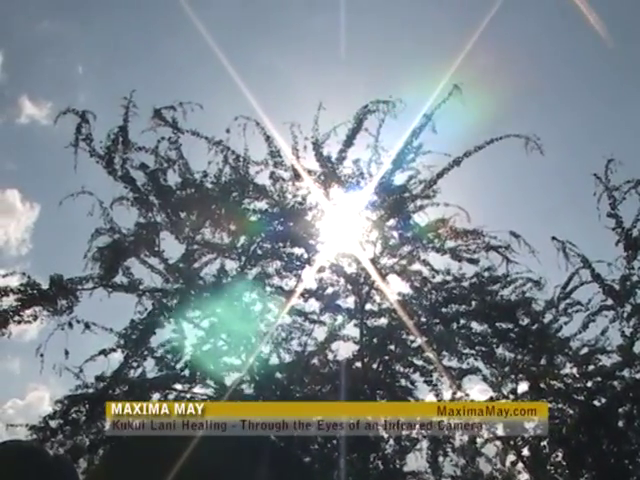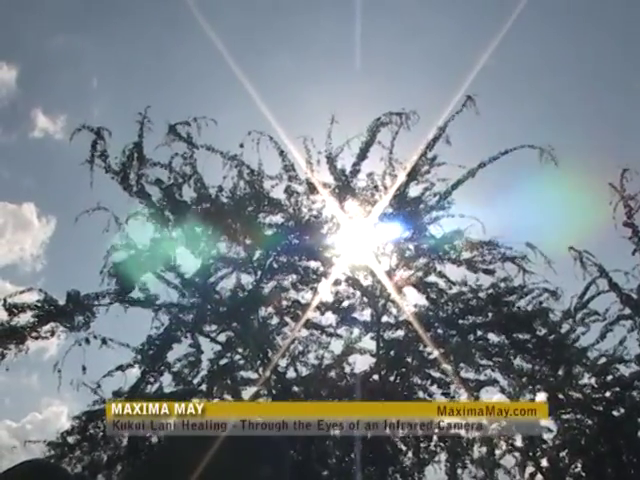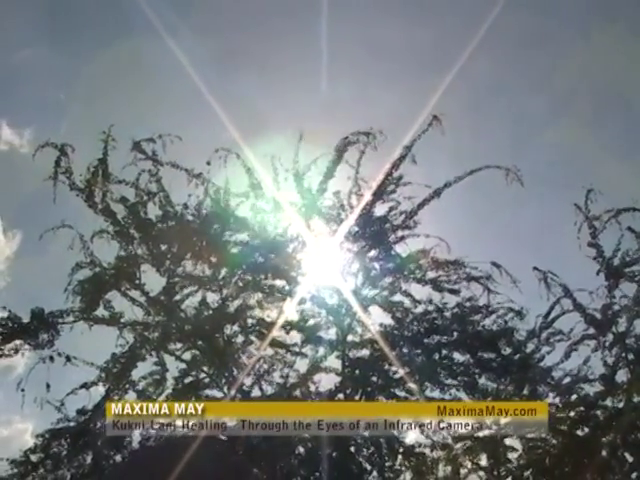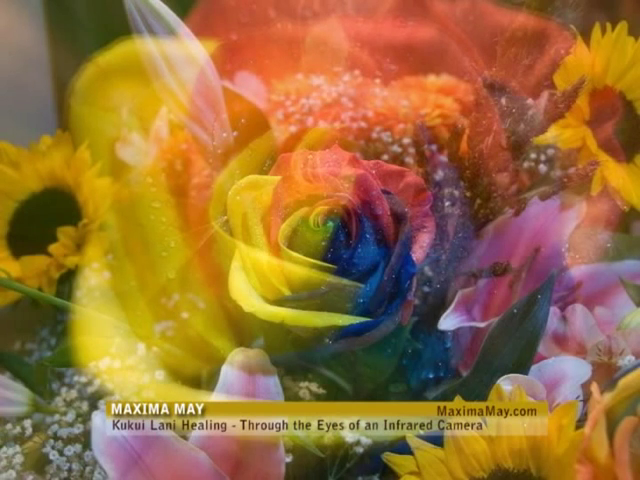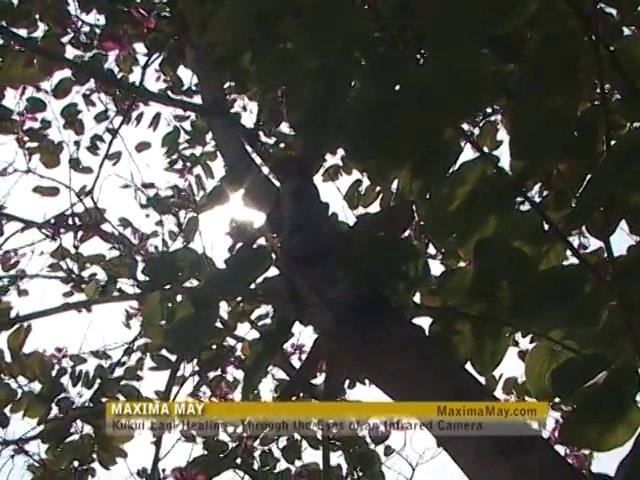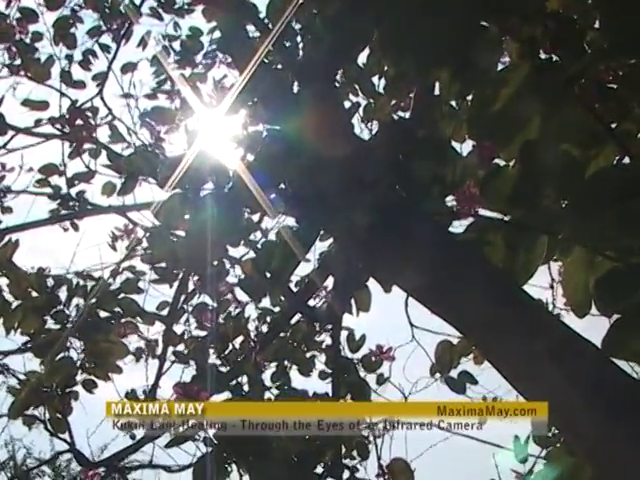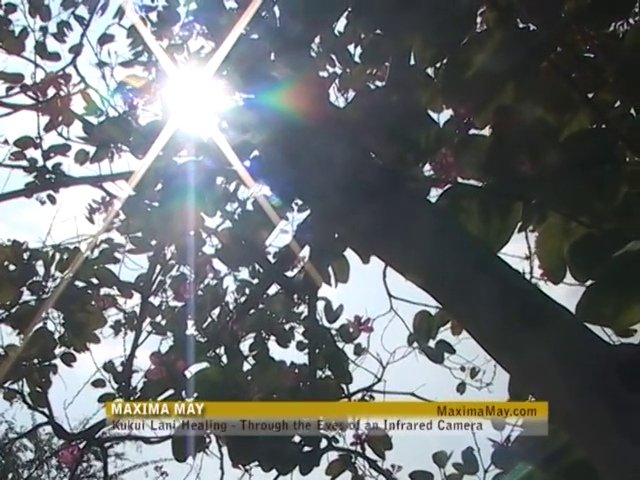Feel all the love and light surrounding you. All of the energies you are filled with are only of love and light. There is no longer any room to hold your fears or worries. Your spirit healers and the universe and Source have taken care of all of them for you. Place your trust in them and accept the special Kukuilani healing you are about to receive.